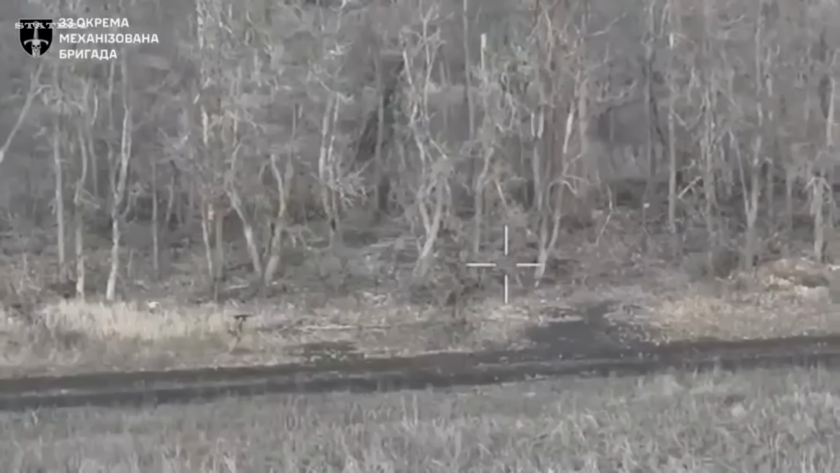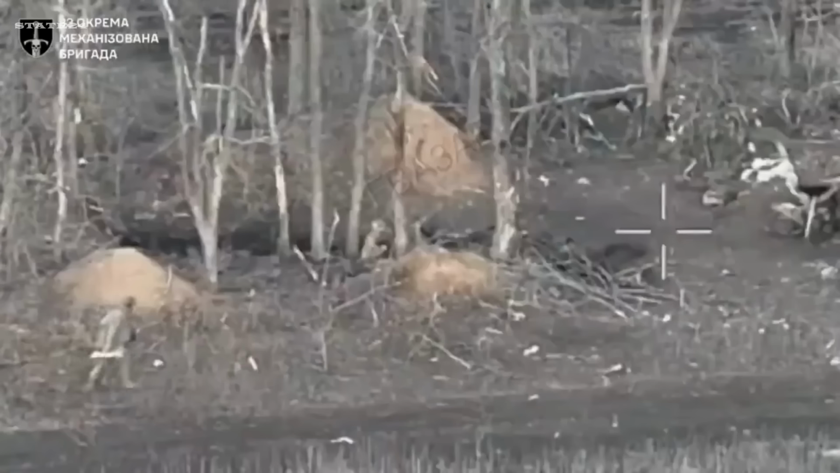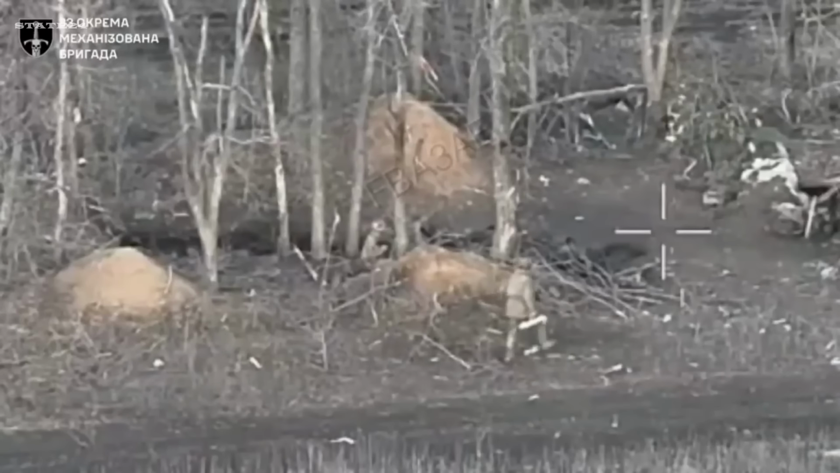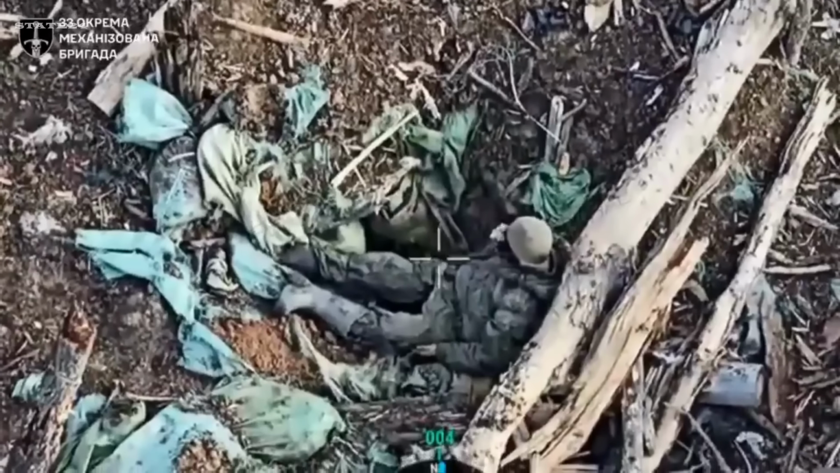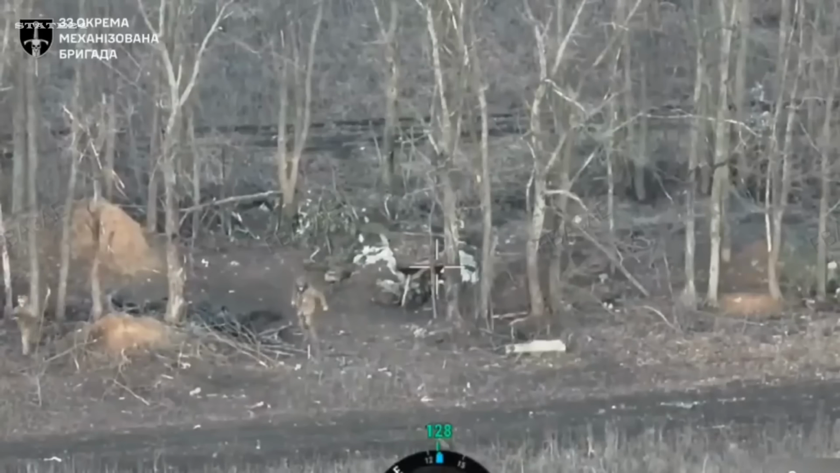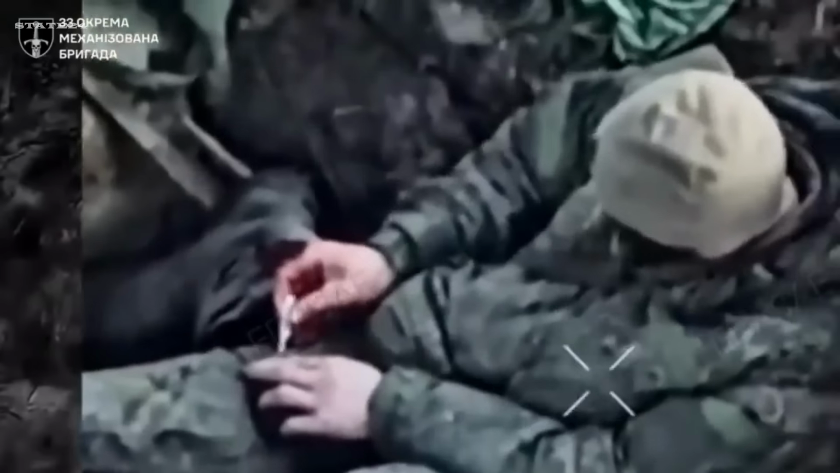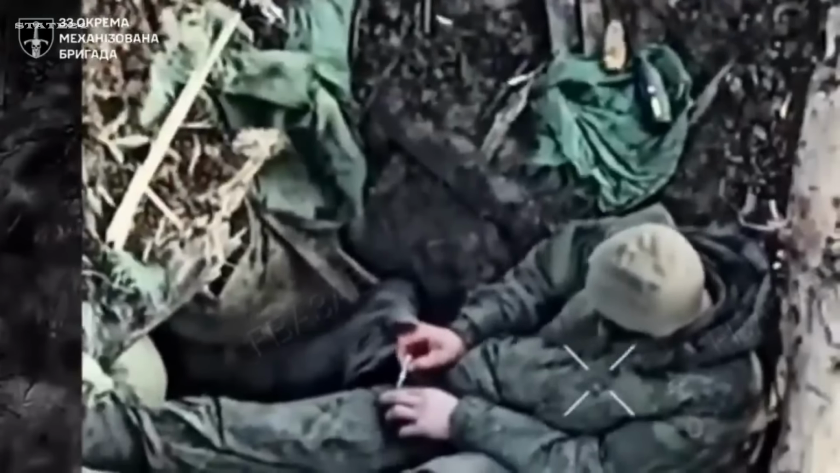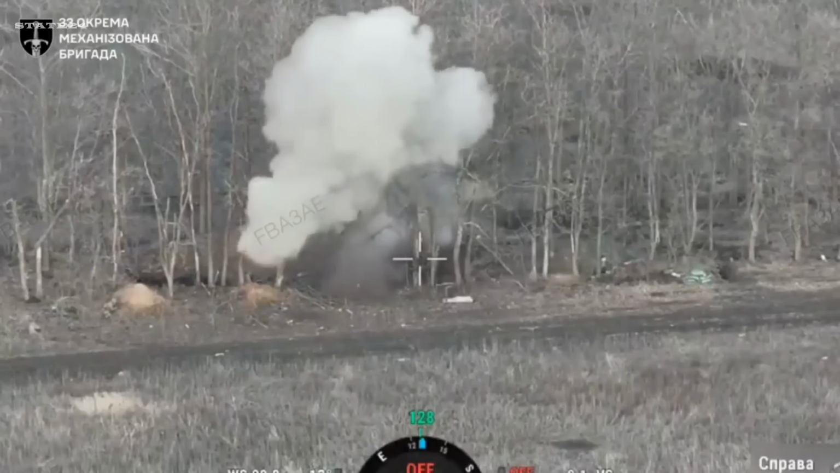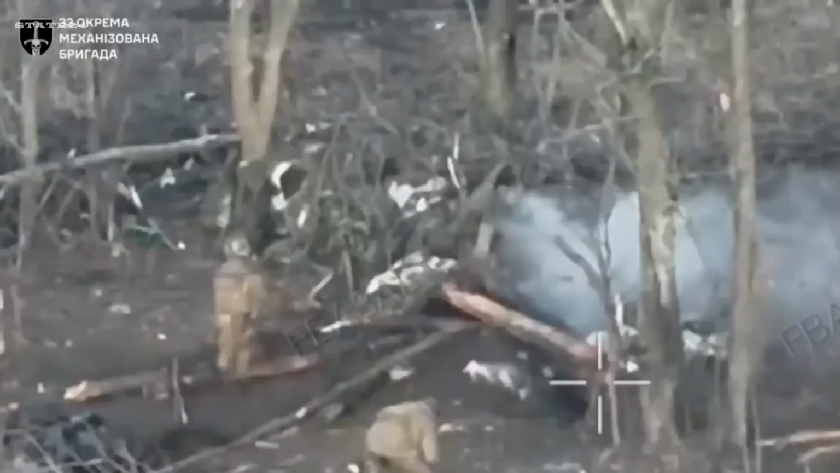Kupiansk direction. Ukraine's 33rd Mechanized Brigade storms a Russian trench. Ukrainian soldiers are pushing into Russian-held positions, fast and aggressive. But watch what the drone captures in the middle of all this chaos. One Russian soldier, still in the trench. He's wounded. You can see him injecting himself, trying to stay conscious, trying to hold on. And then, a Ukrainian soldier appears, drops a grenade, and runs. Seconds later, the trench is gone.